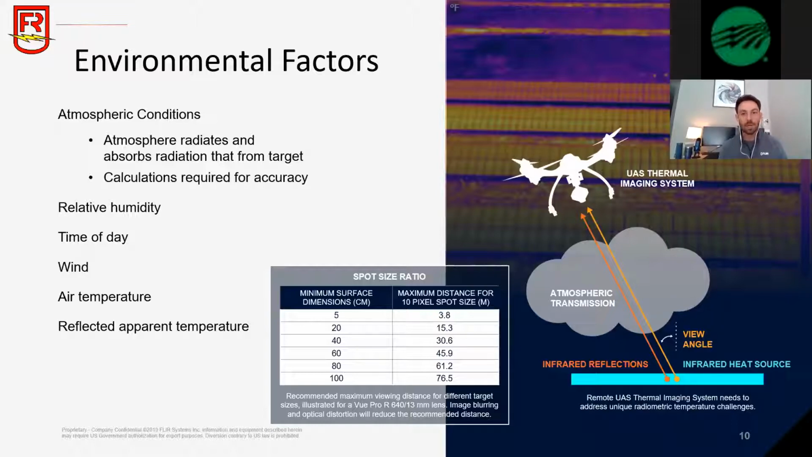So you'll see a concept here called spot size ratio. Spot size ratio is essentially taking the resolution of your camera and what lens you're using, and that will give you the size of the object on the ground that you're going to be able to see. We're going to get more into this in just a second, but do realize that where you're flying, what time of day you're flying, and the environmental conditions will impact your data and your thermal image.